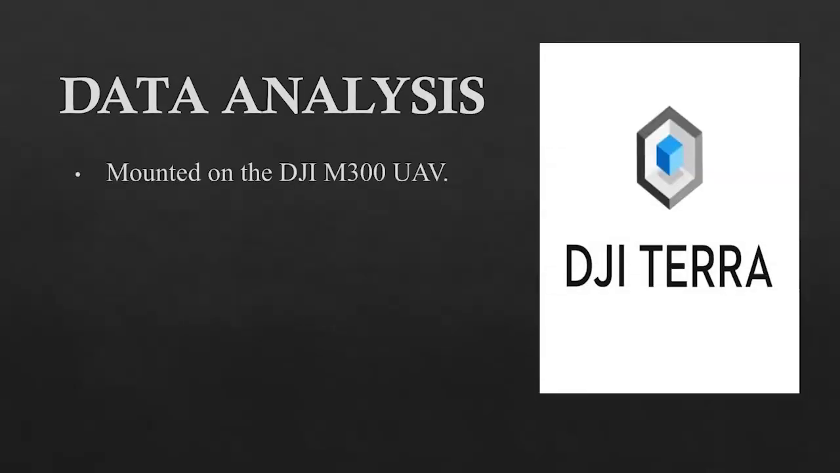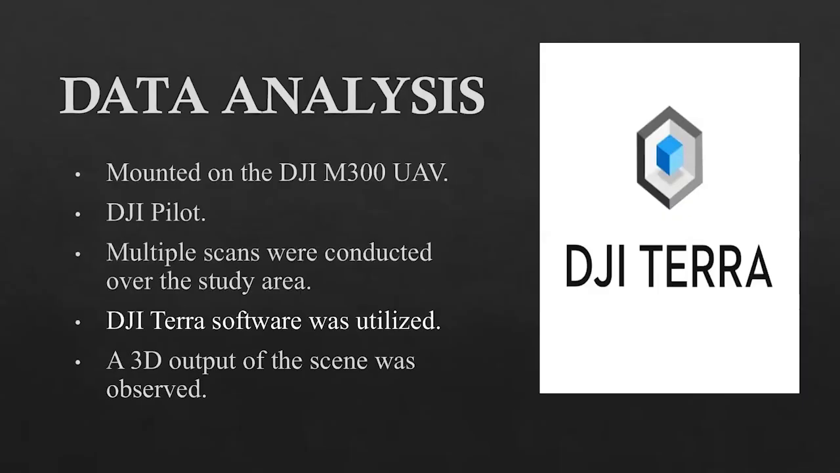After mounting the LiDAR onto the DJI M300 RTK, it was set on a mapping mission over the study area by using the DJI Pilot app on the controller. So multiple scans were performed post placement of the pig carcasses, and all the scans that were collected by the LiDAR were saved on the SD card.